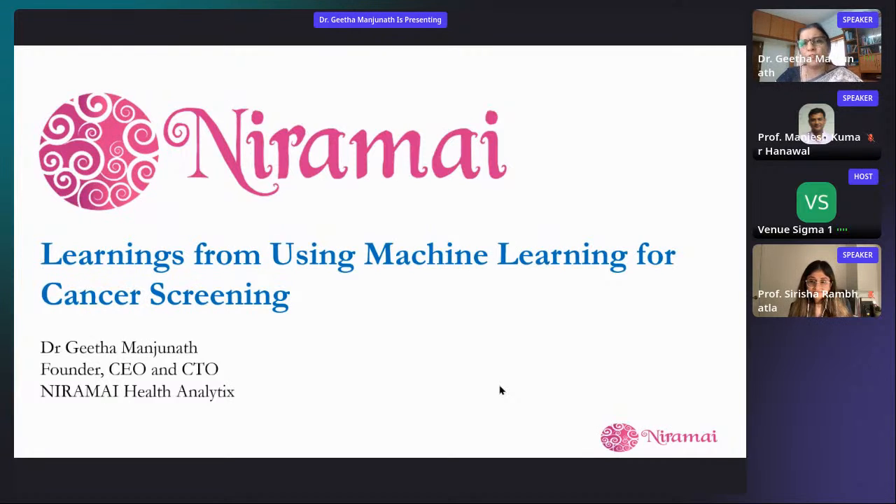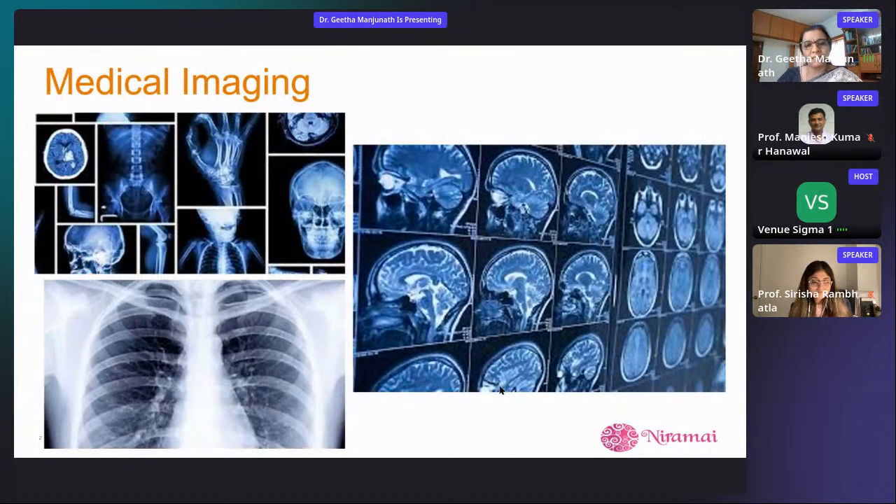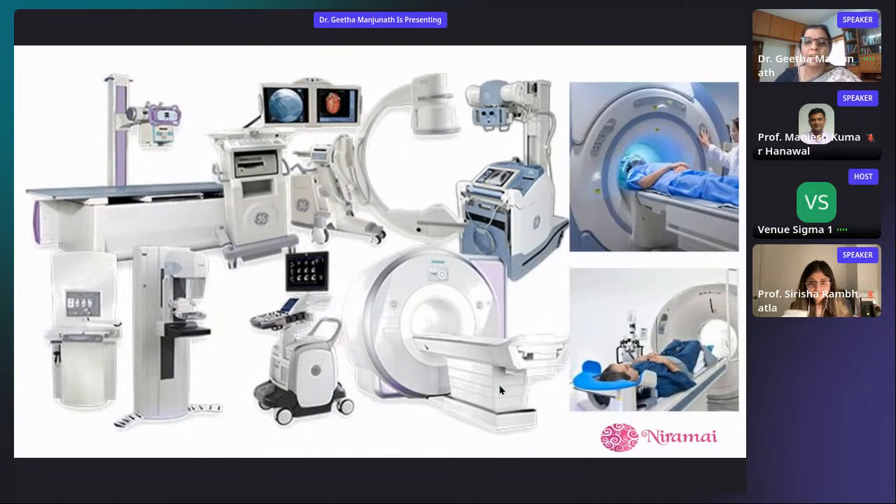So just to get started, let's look at the scene of medical imaging itself. We all know that several such equipments are around. If you enter a hospital, you'll see so many of them, trying to figure out through imaging what the human body is doing inside the skin, by just different types of imaging. It could be, of course, MRI, it could be ultrasound, it could be X-ray, it could be PET CT, you name it.